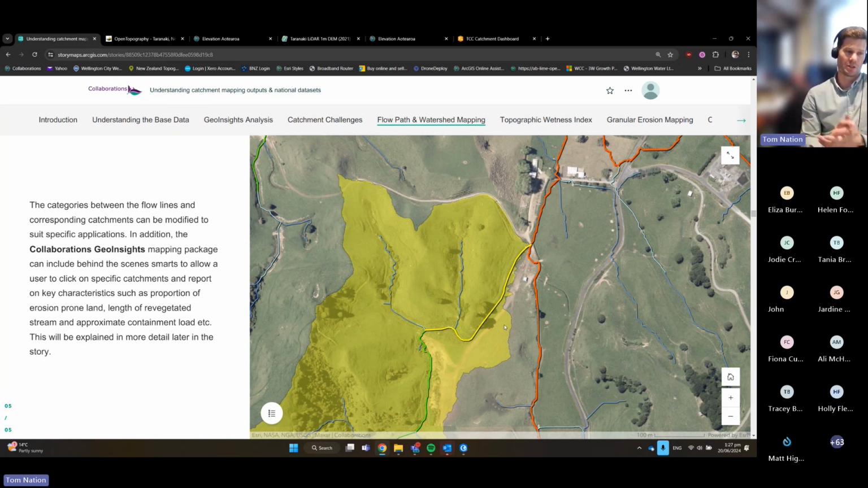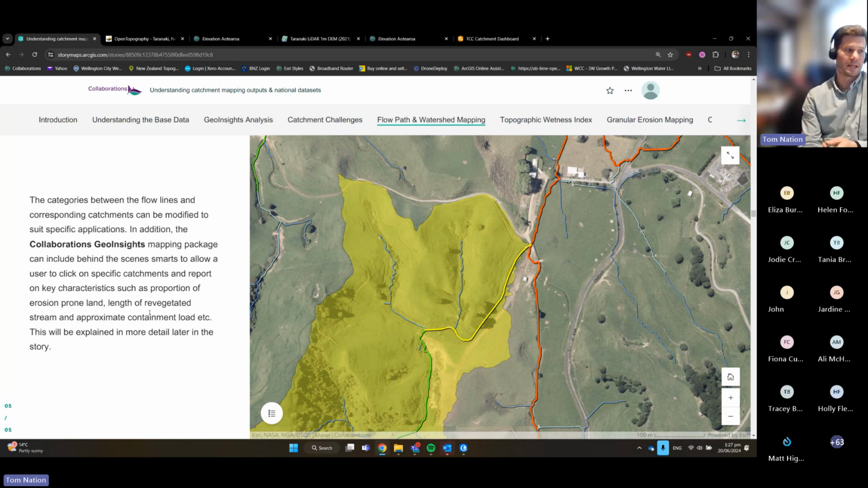To give some context to what's in that catchment: how much erosion-prone land is there, what's the length of stream under this size, how much riparian vegetation is in there, and how much isn't. That's where this contributing watershed analysis becomes quite powerful. And again, this is all derived from those nationally available LINZ datasets.